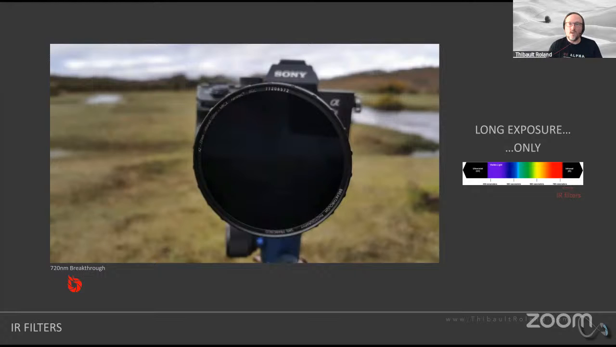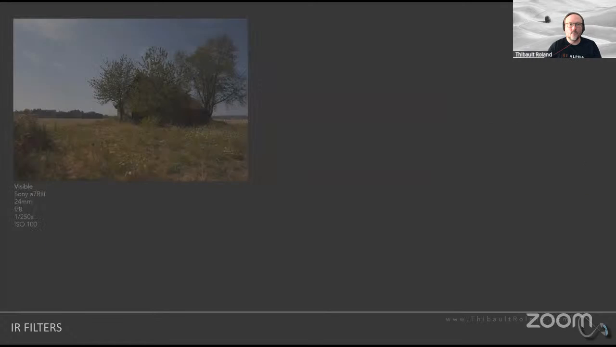So this is what I mean by essentially you're going to be forced to capture images using a slow shutter speed, and not going to be able, with such a filter, with a non-modified camera, to capture images handheld, at least not with a very low ISO setting. But I'll get back to that later.